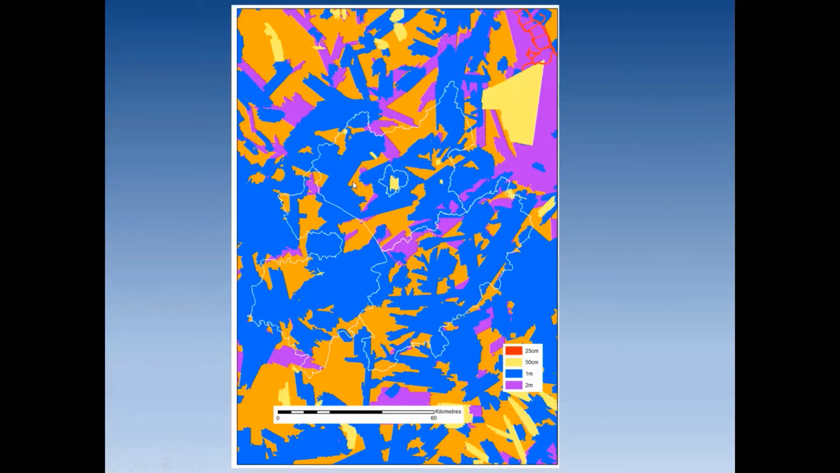Sorry, you couldn't see my mouse then. Here we go, here's Leicestershire, and Northamptonshire, Rutland, Nottinghamshire up here, Derbyshire, Warwickshire and Staffordshire.